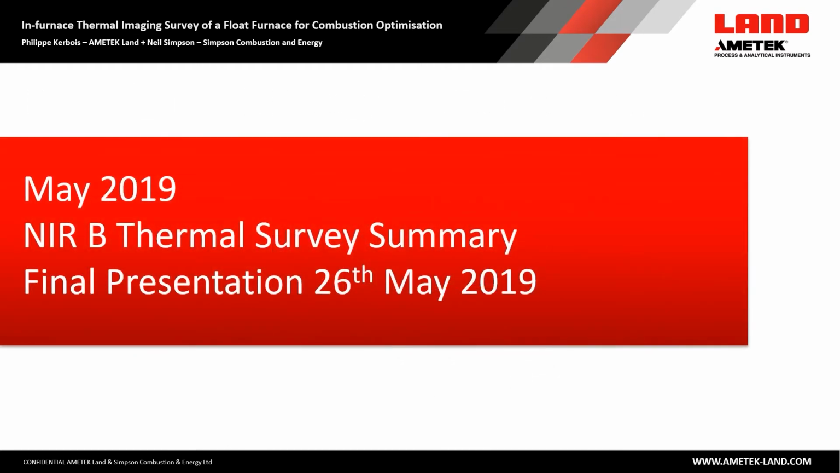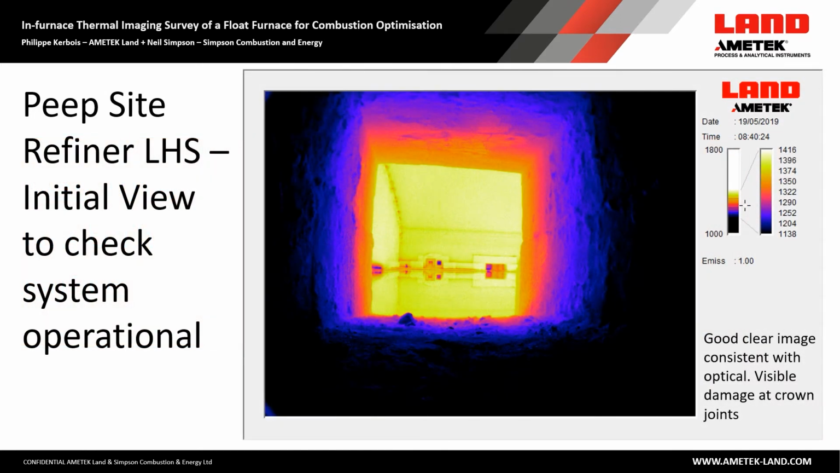I'm going to introduce and comment on some basic images coming from this thermal survey, and we'll let Neil Simpson go further with details and benefits for optimization. Here is the first initial test point, safe and easy access. That is the peep side, refiner left-hand side, to check the system is fully operational. The image is good and clear and consistent with the optical perimeter.